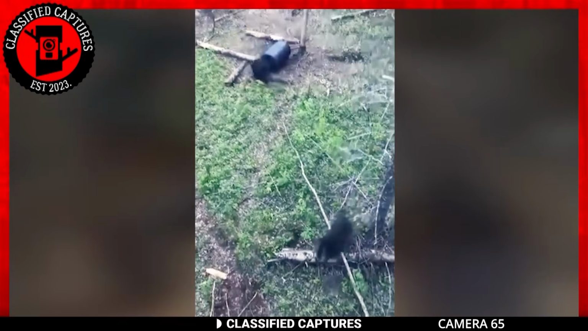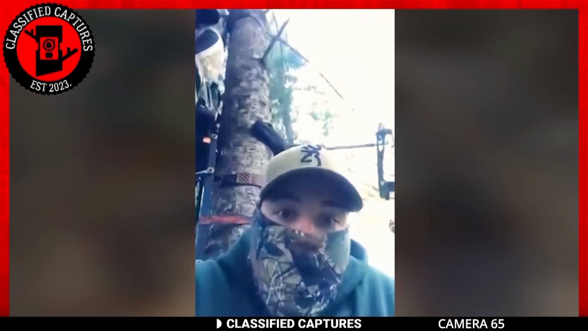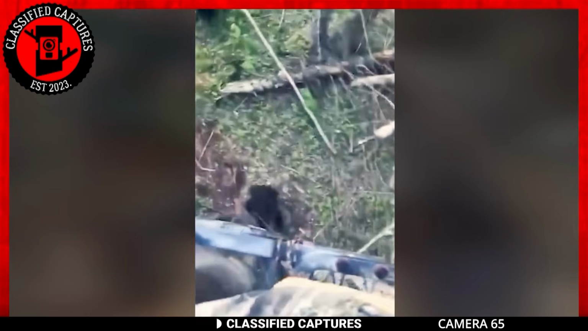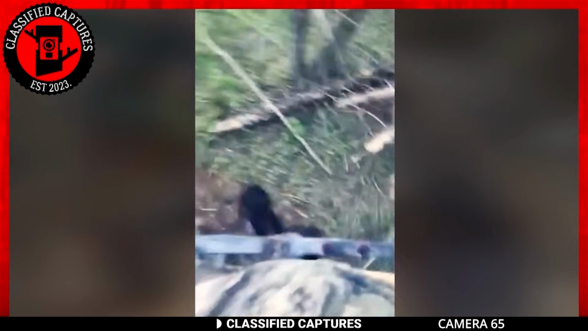In the heart of the woods, firmly attached to a tree during a mission, two men are about to find themselves face to face with a black bear. Reviewing the footage captured by one of the tree climbers, we observed two black bears scampering up a tall tree as if fleeing for their lives.